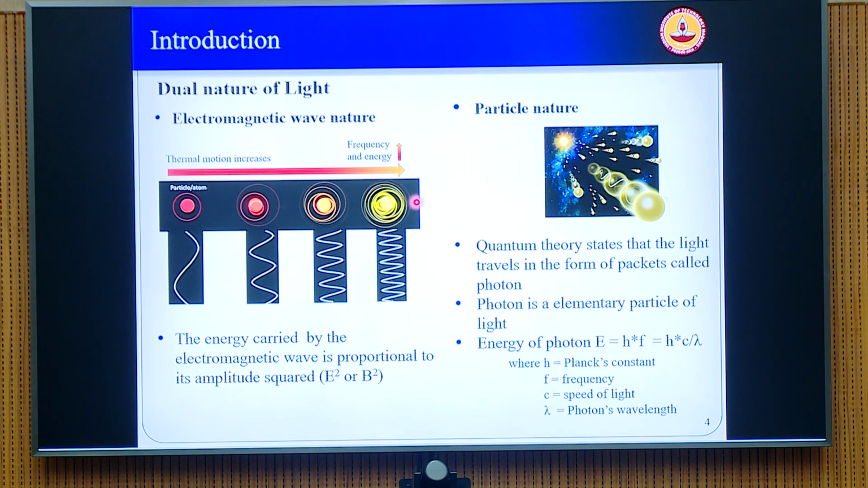And from the quantum theory also, you know that if you consider the particle nature of these electromagnetic waves, called photons, we say that the energy is a function of the frequency. So higher the frequency, higher is the energy. So both these perspectives are important, and you should know where to use them. Both these perspectives exist in fact in nature. So this is the dual nature of both light and particles.